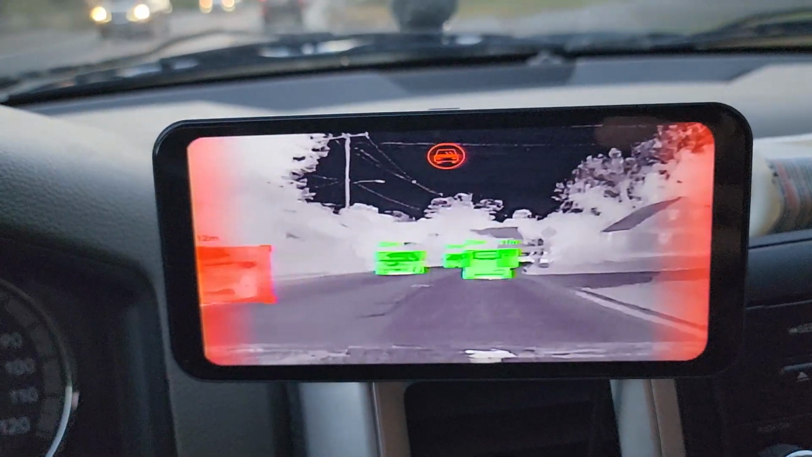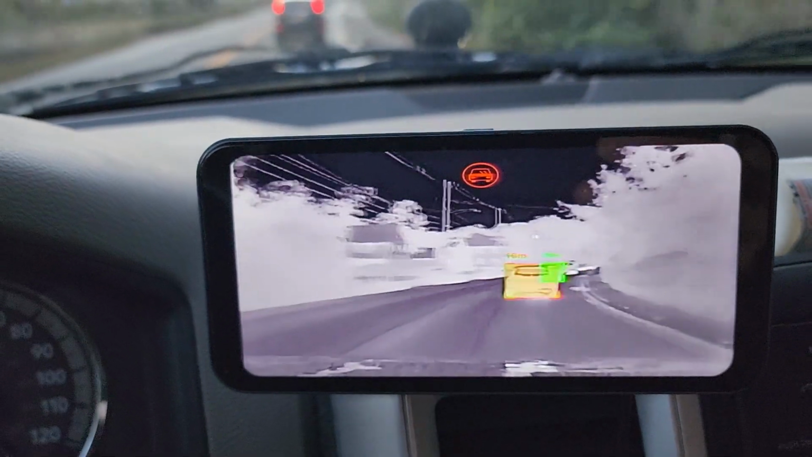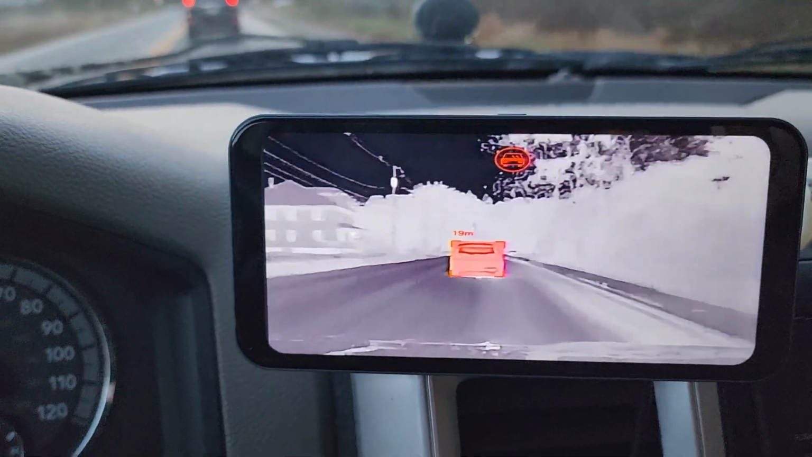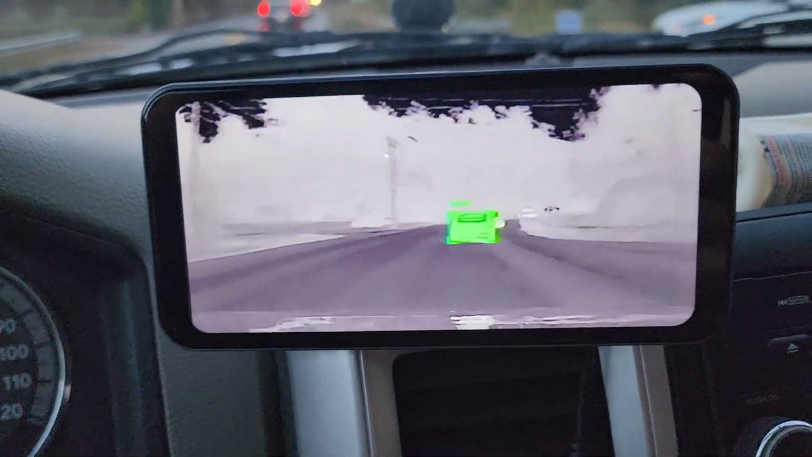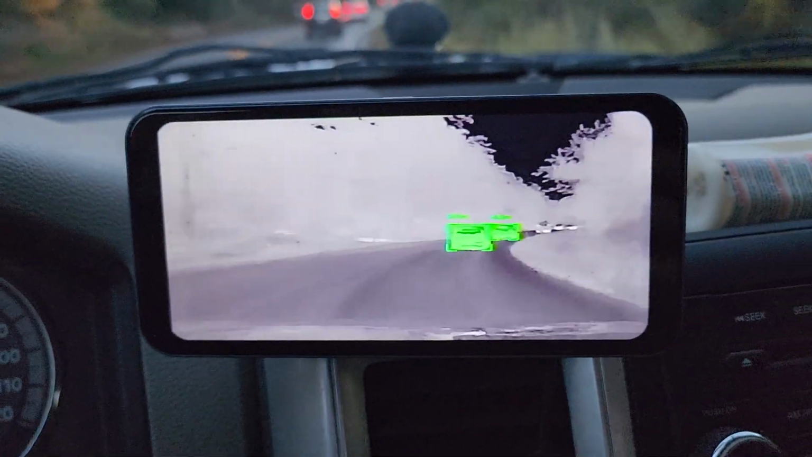So nothing really to note between the daytime and the nighttime activity. But again, everything pretty much acting as I would expect. It does seem as though it picked up just a little bit of detail in the daytime, probably relying a little less on the infrared, but at the same time, as I mentioned, pretty much everything looking essentially the same.